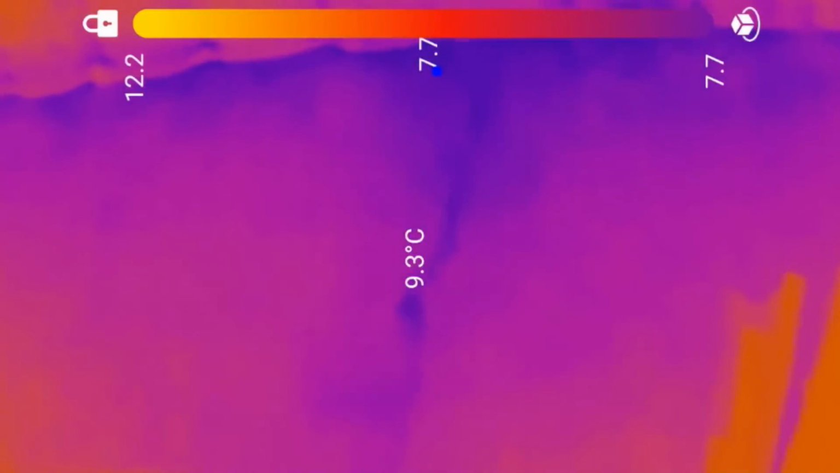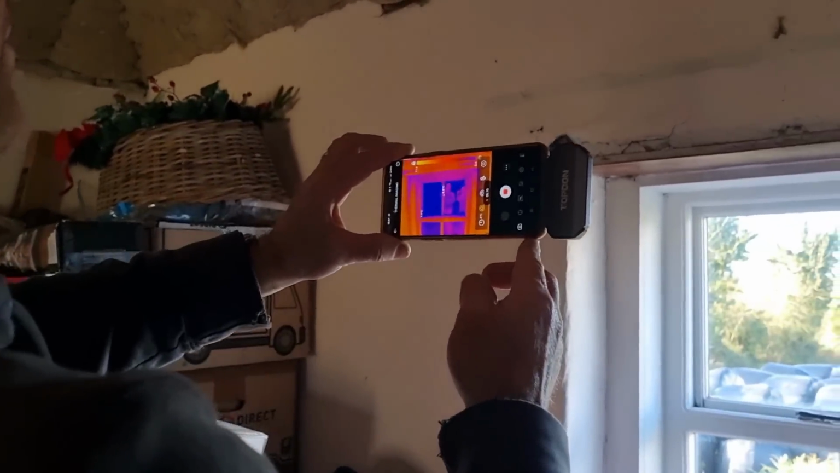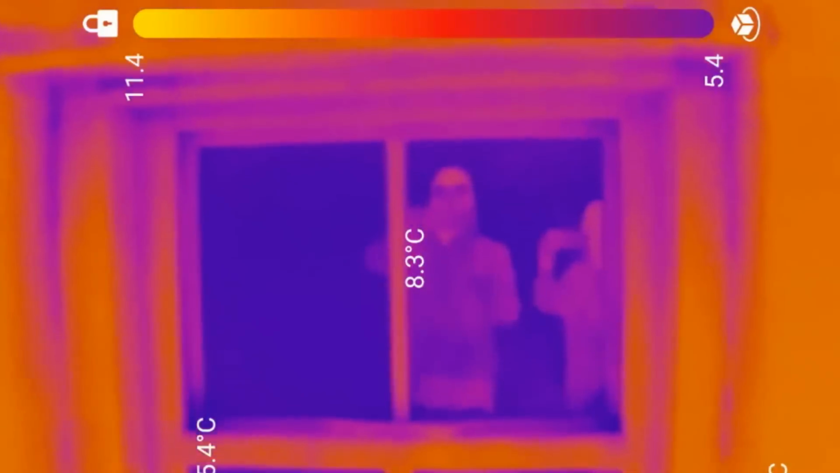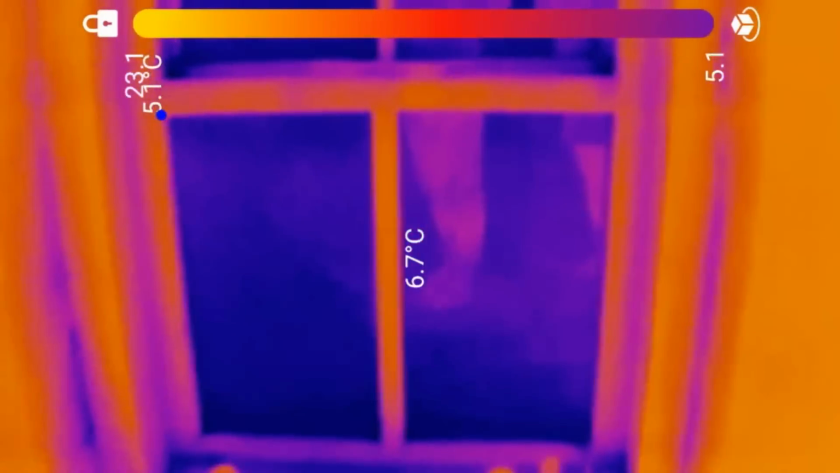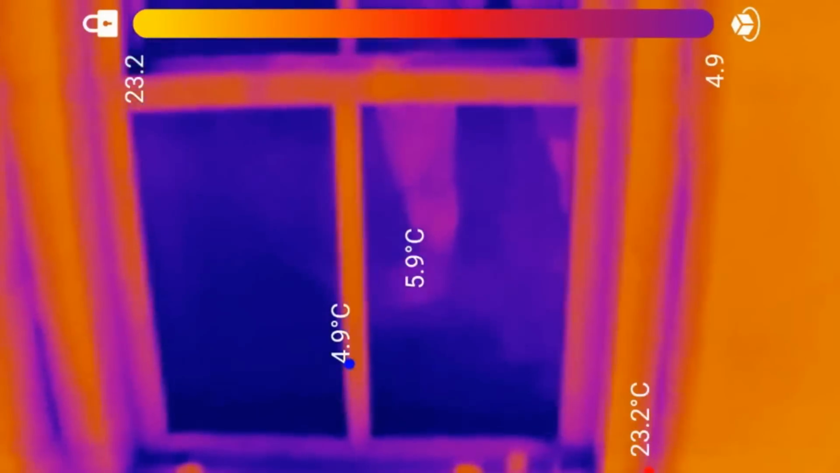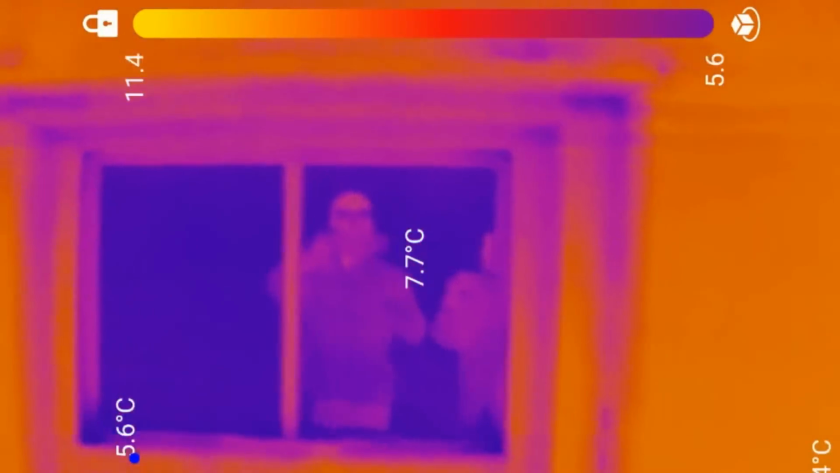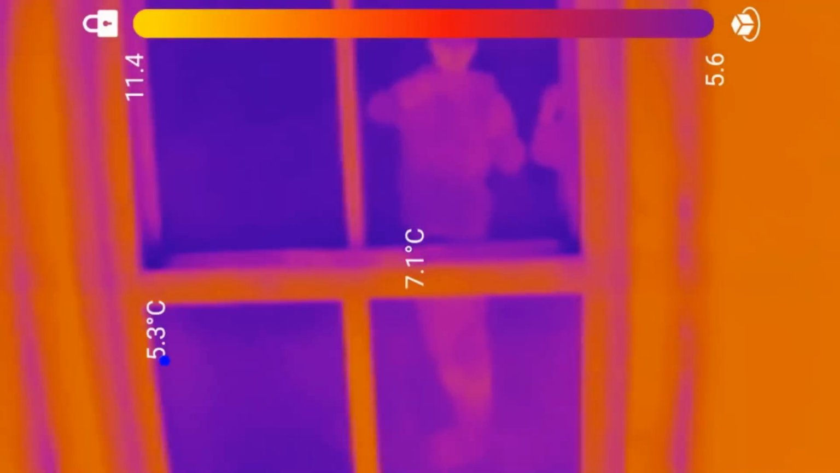And again, the windows, these are just things you wouldn't be able to see normally. You'd hazard a guess, wouldn't you, that a window would be a cold spot just because of the glass. And in this room, actually, we don't have any curtains up at the moment, so it is purely... huge difference. And that's actually not a bad window. It's fitted quite well. If you point it at the other window, let's have a look at the difference in temperatures.